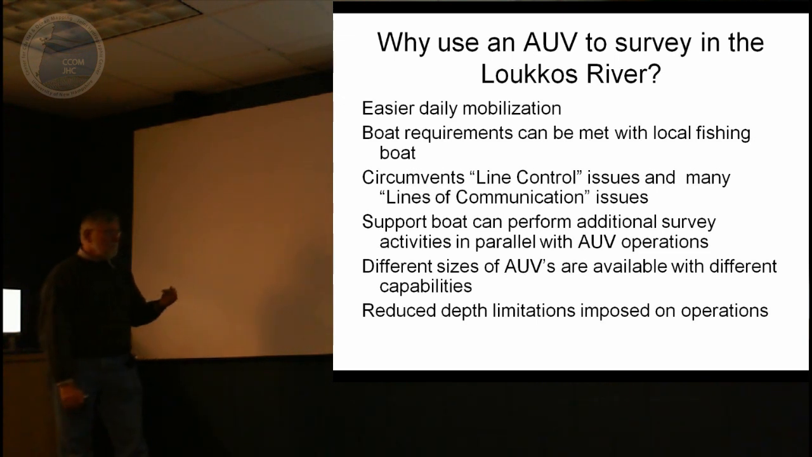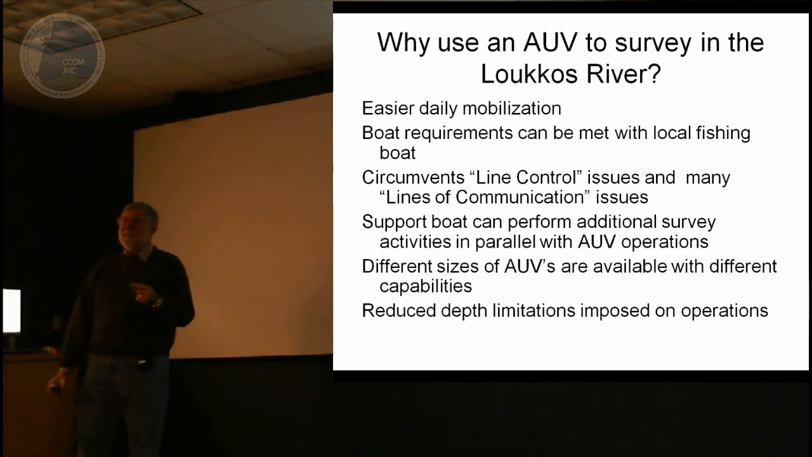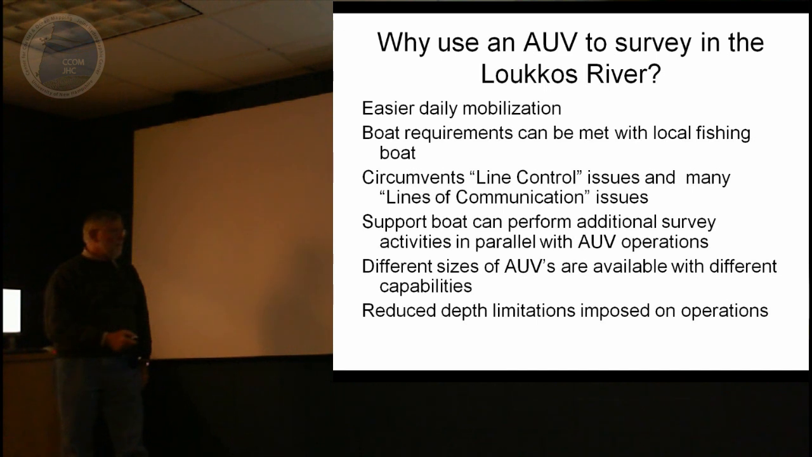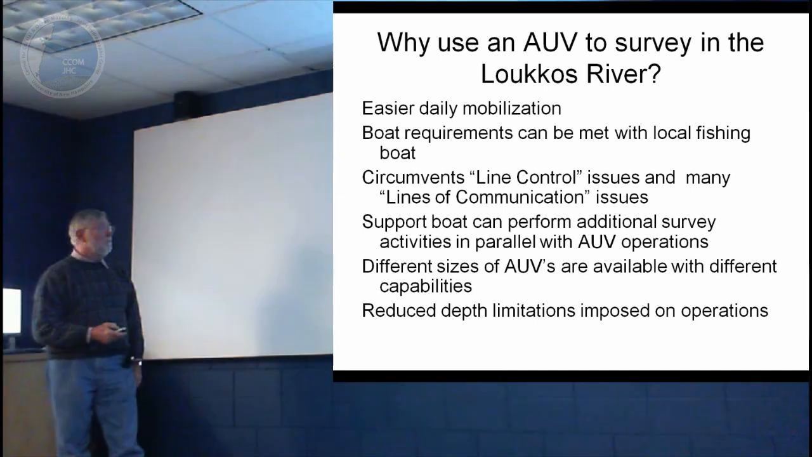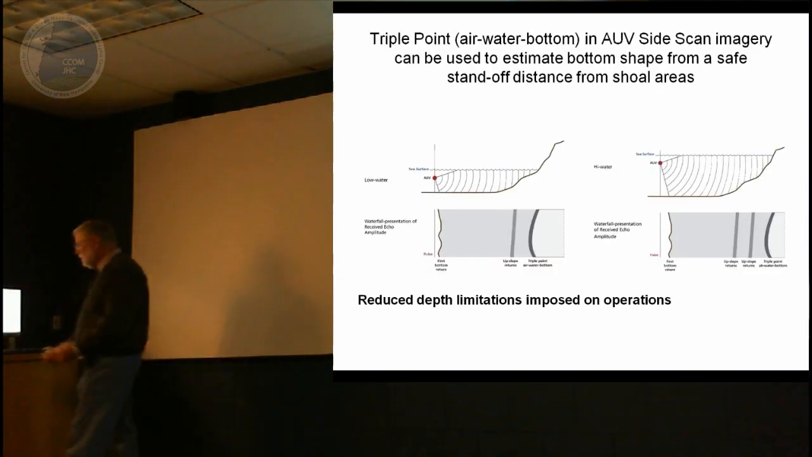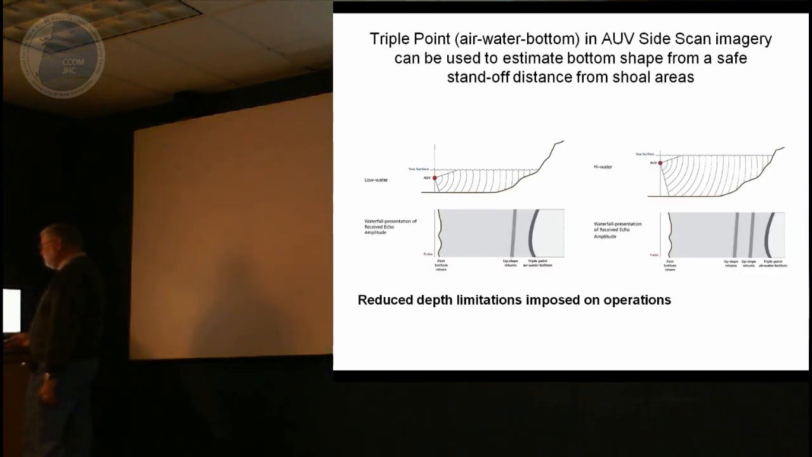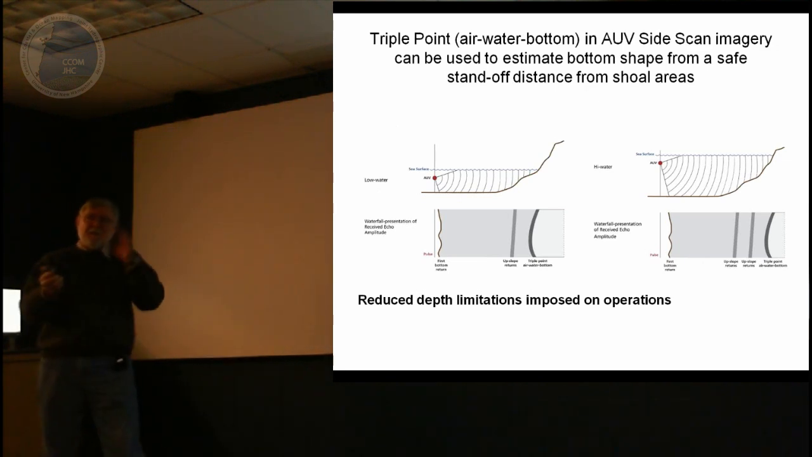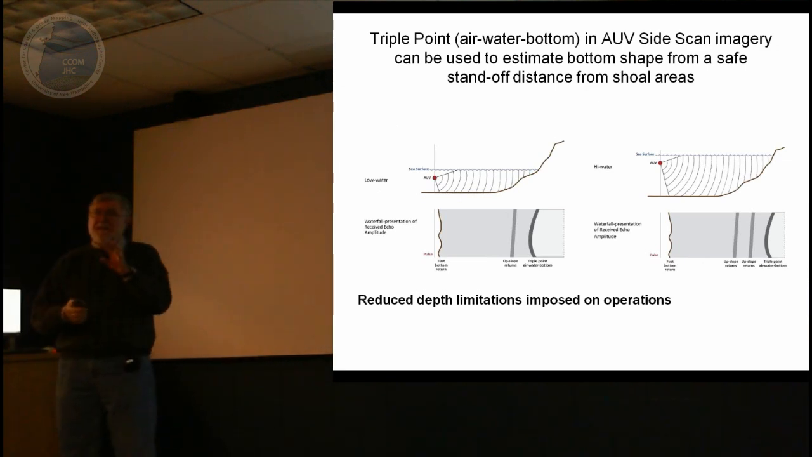And by using the AUV, I can run it into shallow water where I couldn't necessarily run my boat. So we've reduced the depth limitation that was imposed on operations by doing it with an AUV.